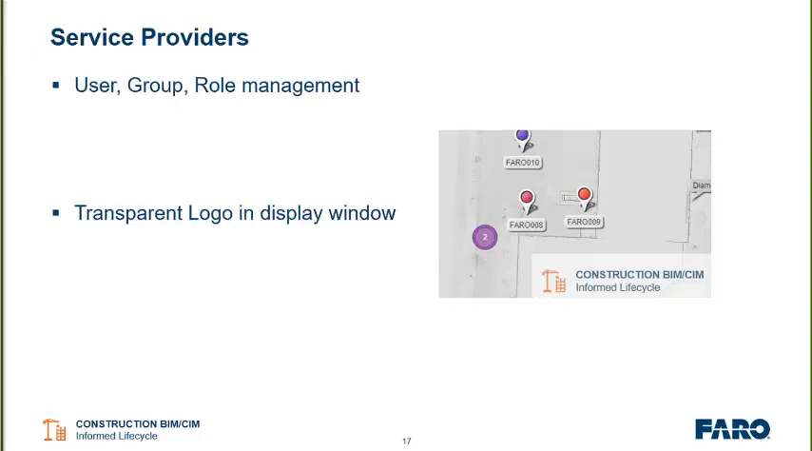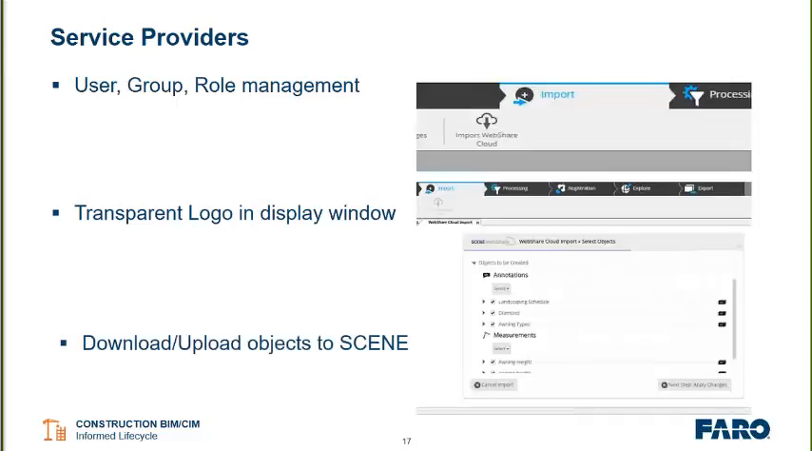That transparent logo that Cutter highlighted earlier is another great feature our service providers find value in. And then there is also the ability to download and upload objects to and from Scene with WebShare Cloud. So you'll be able to bring down the information annotated in the web into the full version of Scene, as well as upload that information to WebShare Cloud. So you don't necessarily have to go to the web. You can sync it, pull that information down, and be able to access it right in the full version of